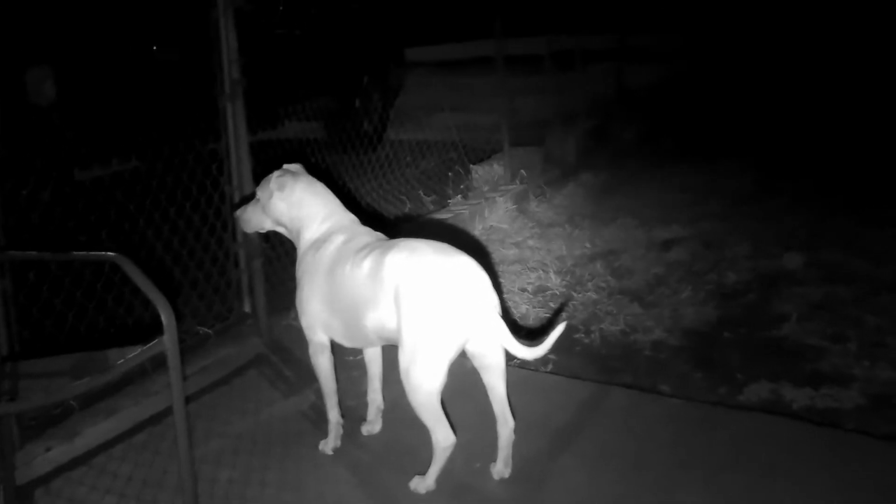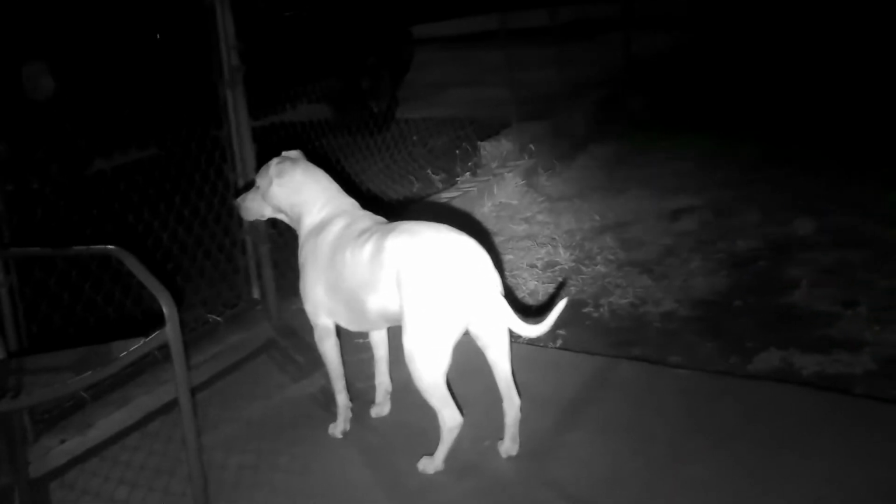Alright, so there's with the IR flashlight. Okay, I'm going to turn the IR flashlight back off. Now I'm going to turn the IR light back off on the camera.